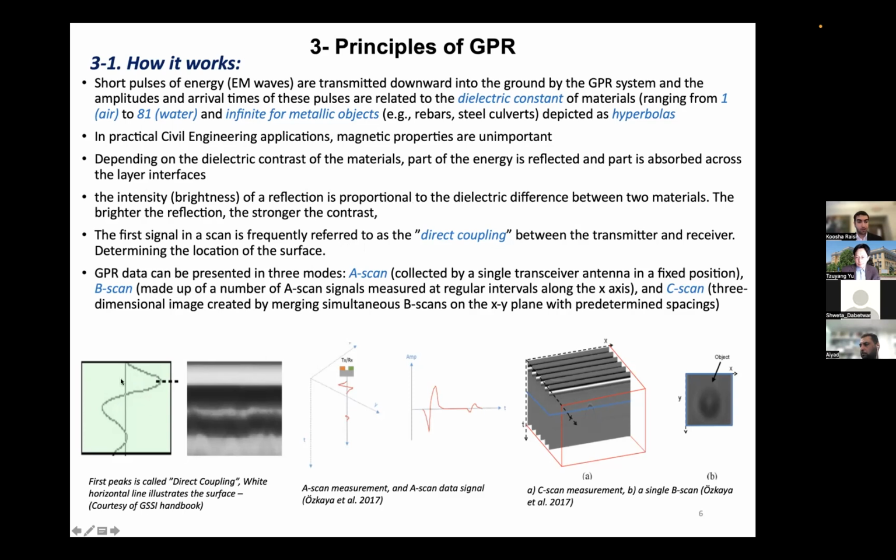And this is called an A scan. An A scan is collected by a single transceiver antenna in a fixed position. And a B scan is made up of a finite number of A scans measured at regular intervals along an axis. This is a B scan, and this is an A scan.